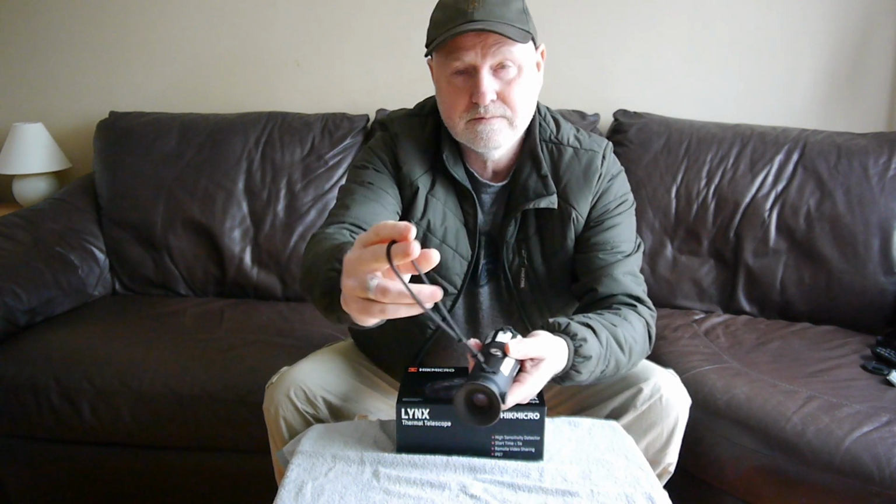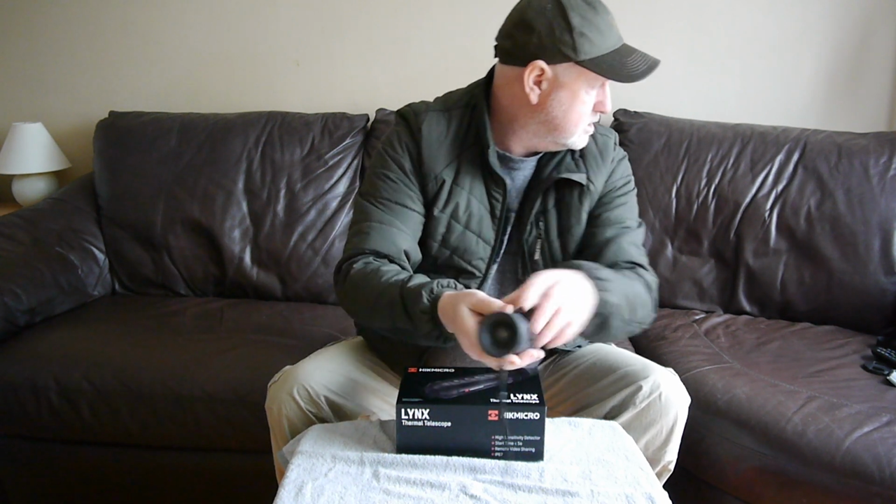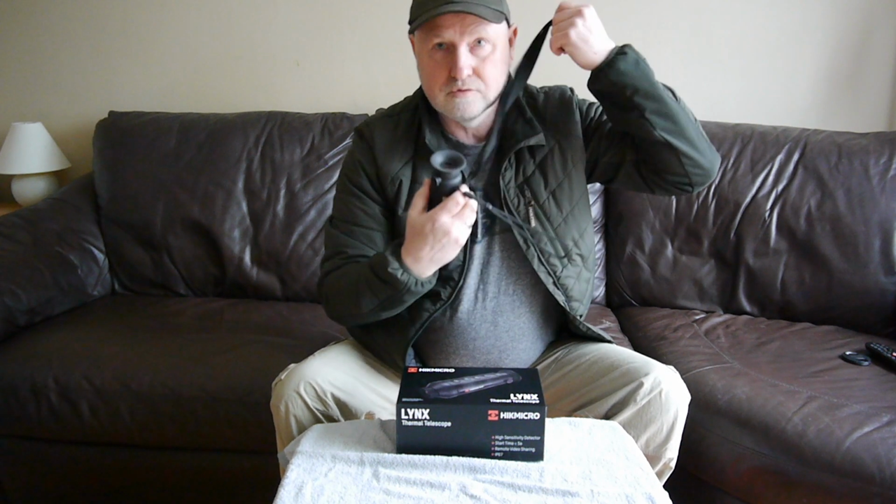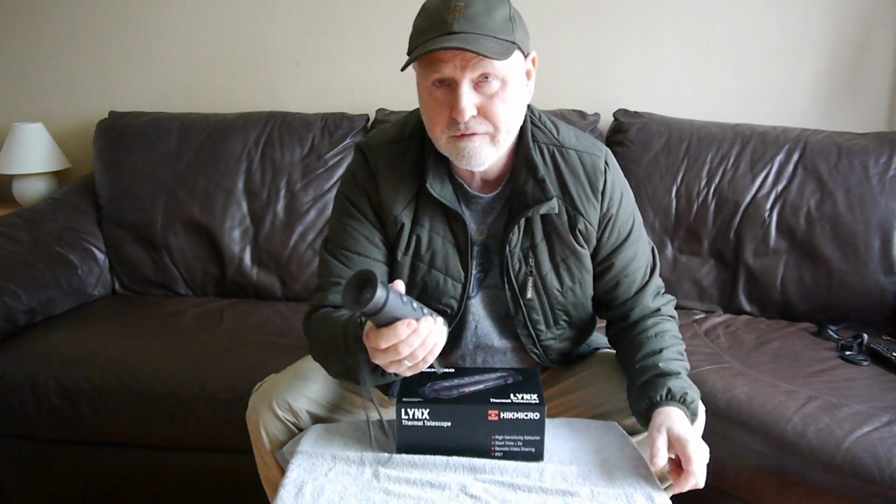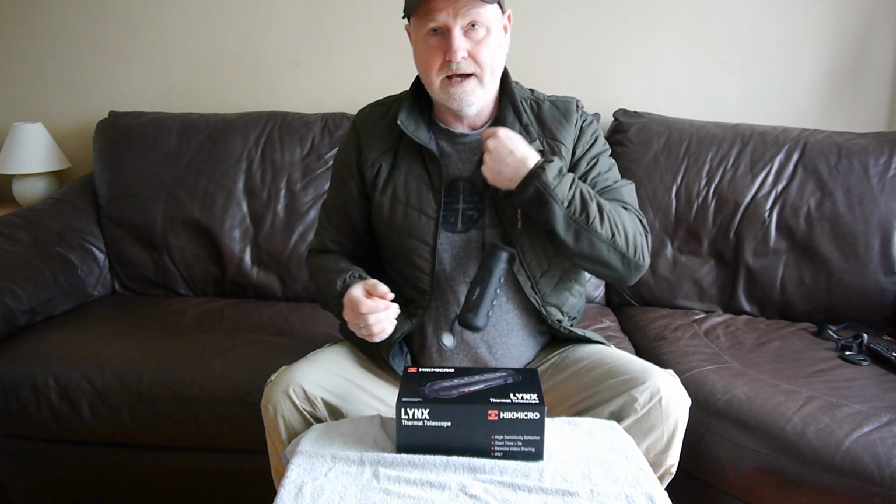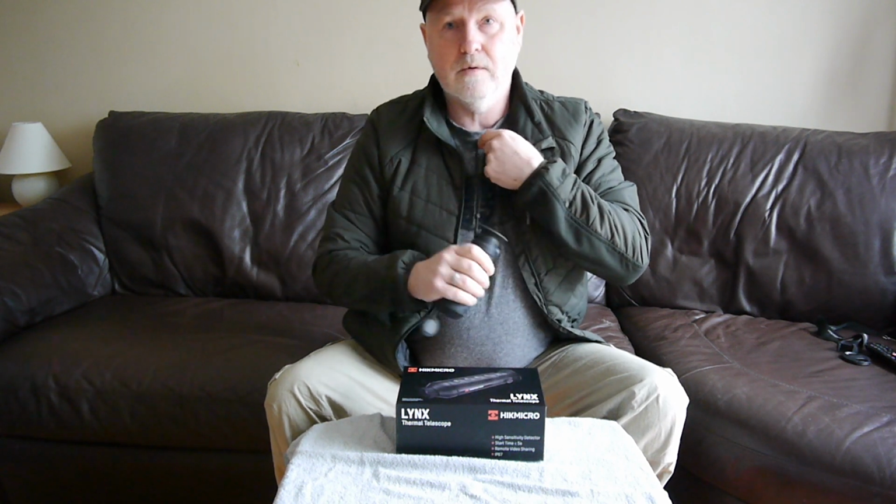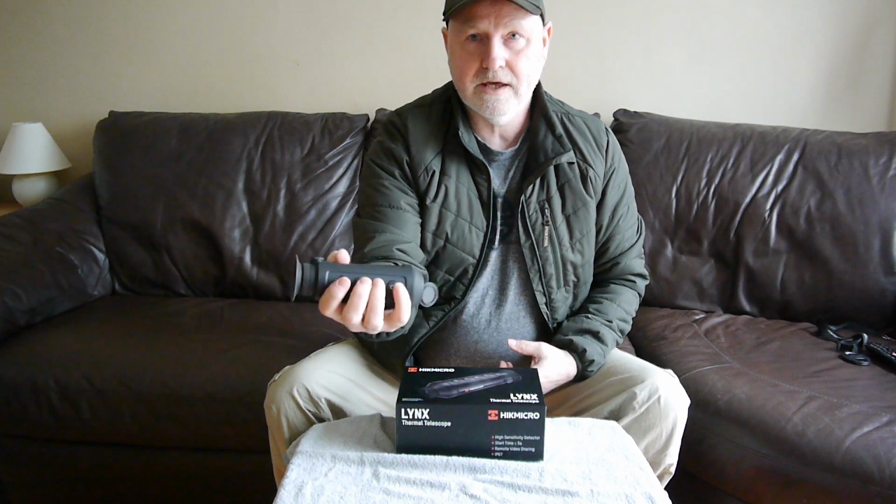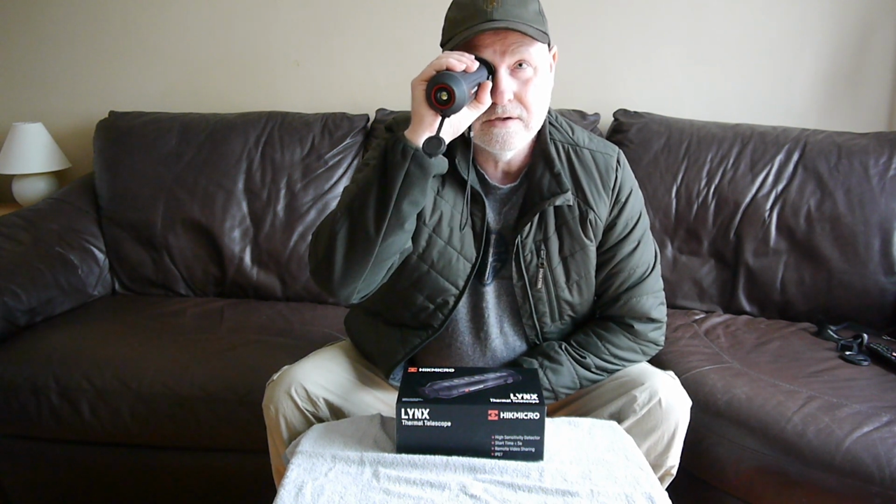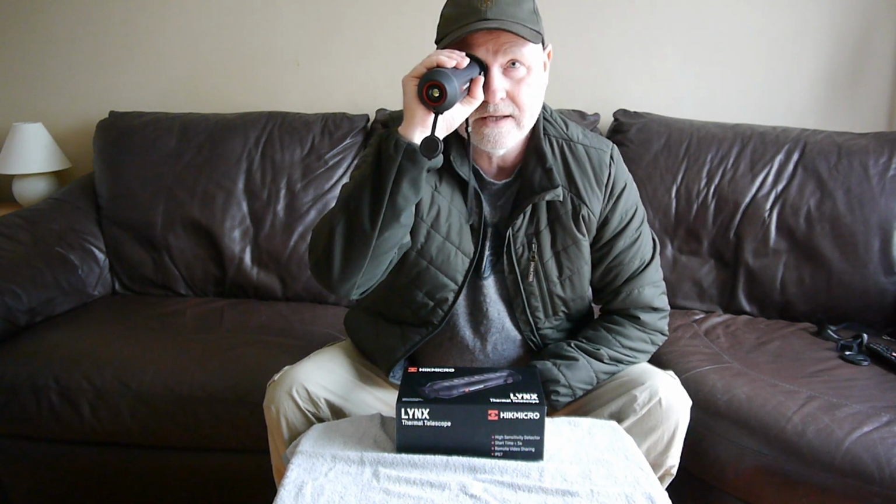Now it also comes with this hand lanyard. I've taken it off, but I used one that goes around your neck, and it's perfect. When it hangs around your neck, you can grab it with either hand straight away. Your fingers are straight on the buttons that you need to use, and you can put it straight up to your eye and use it, and that lovely soft eyepiece just fits perfectly.